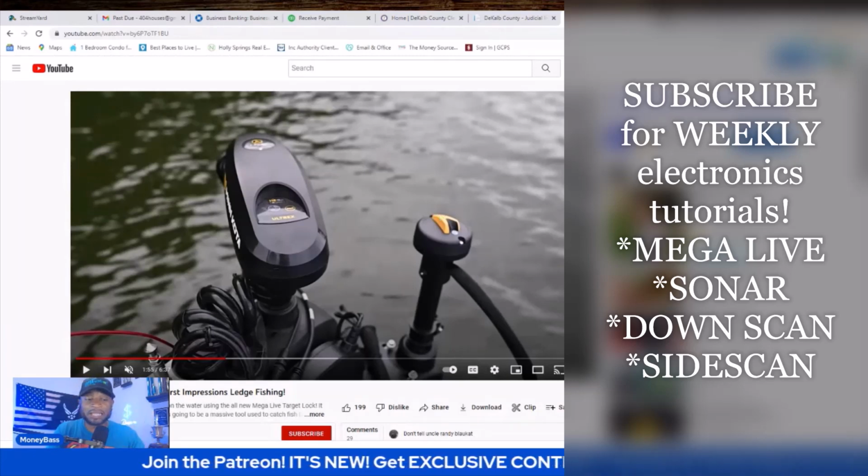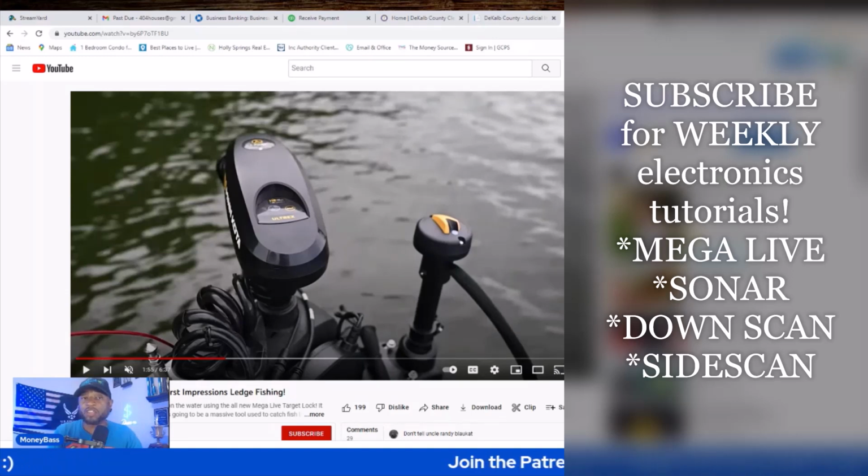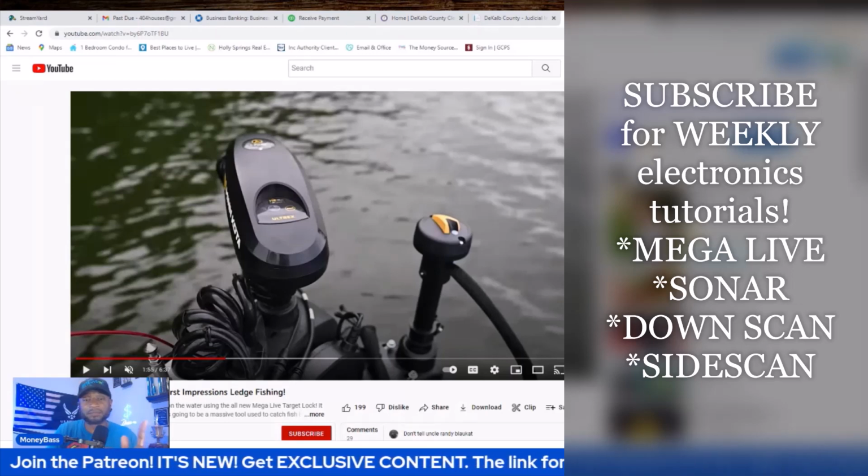All right, so the next thing that you can do with this is you can spot lock. You can spot lock with your trolling motor, and then you can still continue to steer your target lock system using that additional foot pedal. So now you don't have to use the foot pedal with the trolling motor anymore. You will be using the foot pedal with the target lock system. That is another great feature, guys.